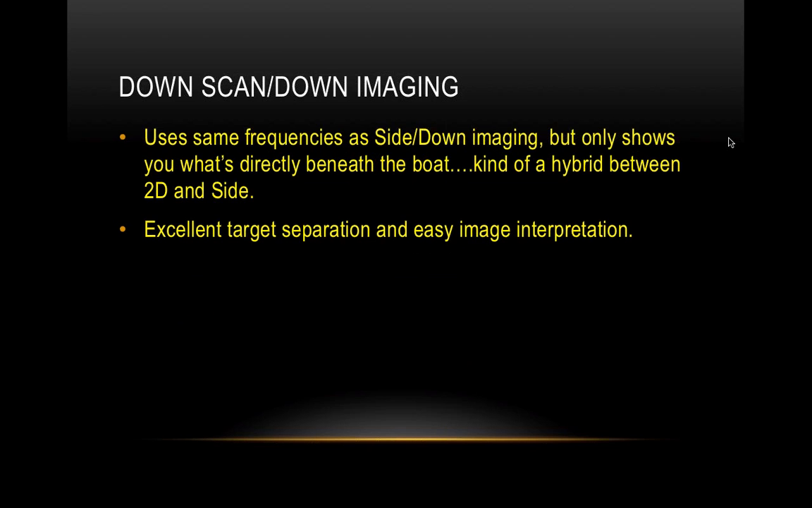Down scan, or down imaging, uses the same frequencies as side scan, but only shows you what's directly beneath the boat. It's kind of a hybrid between 2D sonar and side imaging. It's excellent for target separation and easy image interpretation, and it's the perfect complement to your 2D sonar because you